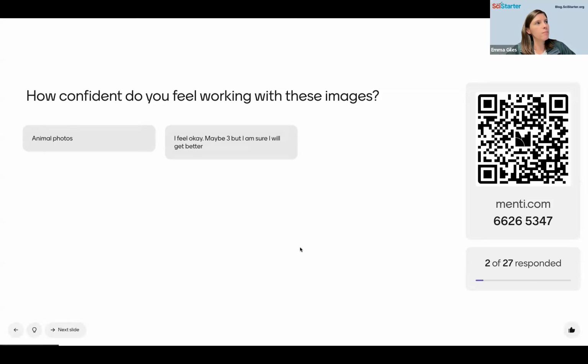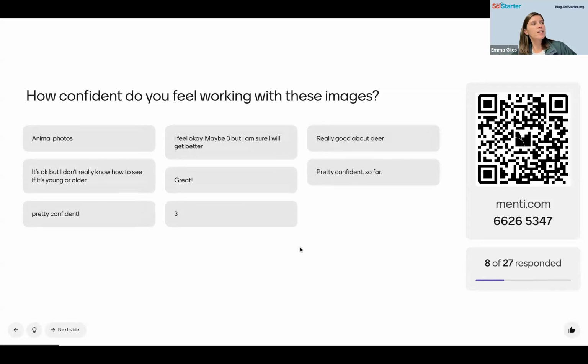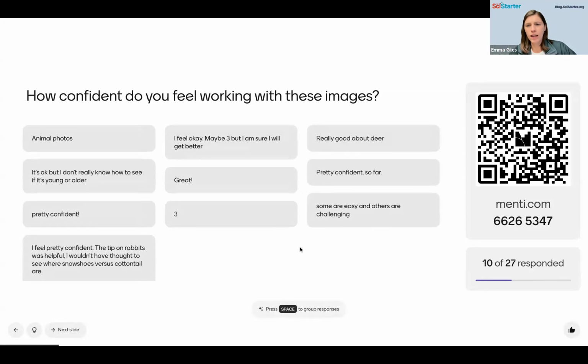I feel okay, maybe 3, but I'm sure it will get better. Yeah, absolutely. Really good about deer. Awesome. It's okay, but I don't really know how to see if it's young or older. Yeah, I feel that way too. I feel like it's less common to see younger, so it might be more of like a, oh wait, maybe I should look at this a little bit more. So hopefully you can go with the majority.